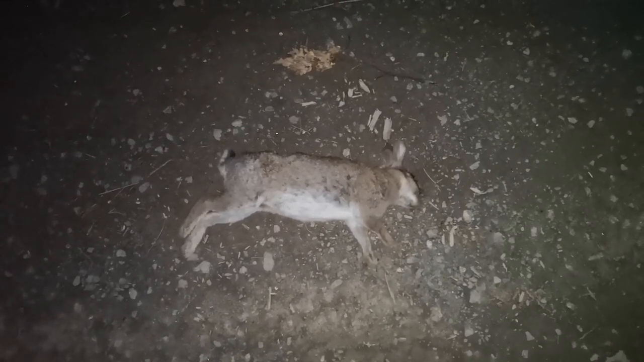There's number 4. Couldn't find number 3. The grass is that long. I saw it go down. I hit it a bit low, but it ran, and I saw it go down. But the grass is so long, I can't find it. But yeah, the NV100, it's done its job.